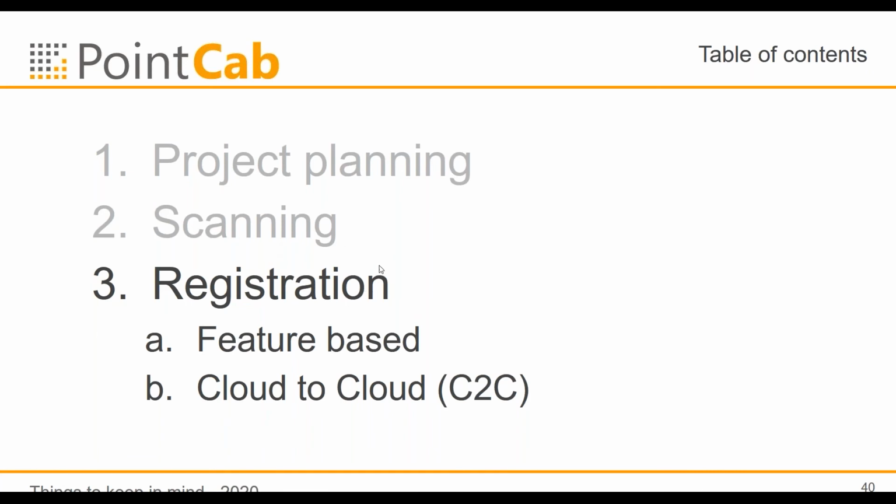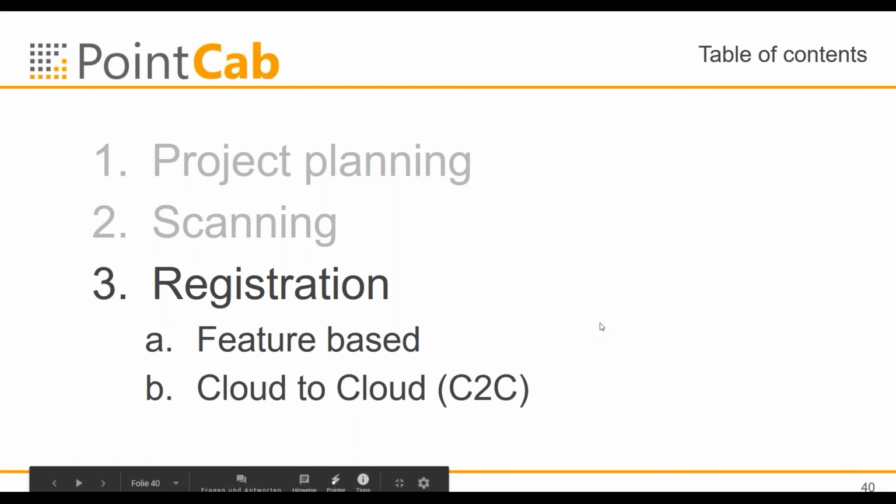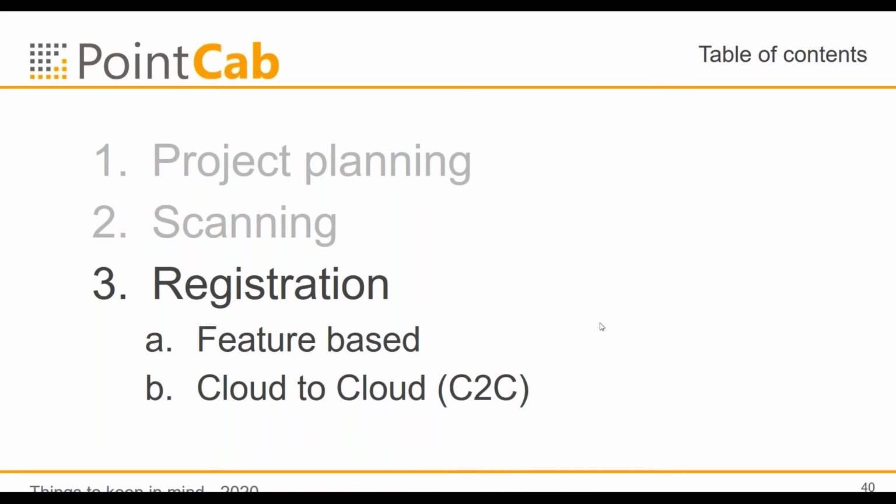We have two main registration methods. One is the feature-based registration. We mentioned it already, with spheres, checkerboard targets, natural features, and planes. But planes are usually in both worlds, in the feature-based as well as in the cloud-to-cloud world. From our clients, we know that approximately 50% are using feature-based registration and 50% are using cloud-to-cloud-based registration.